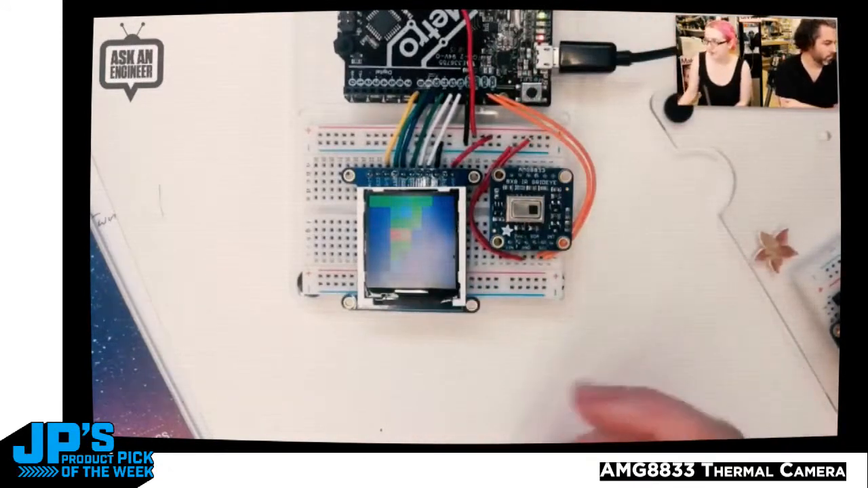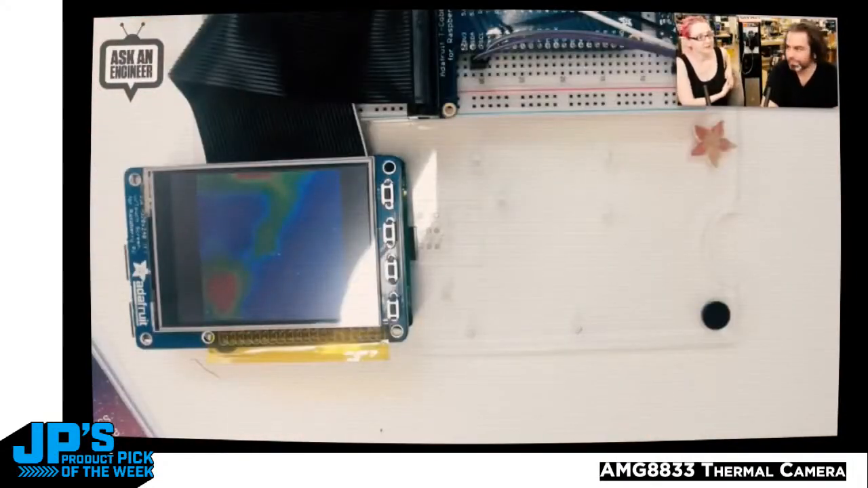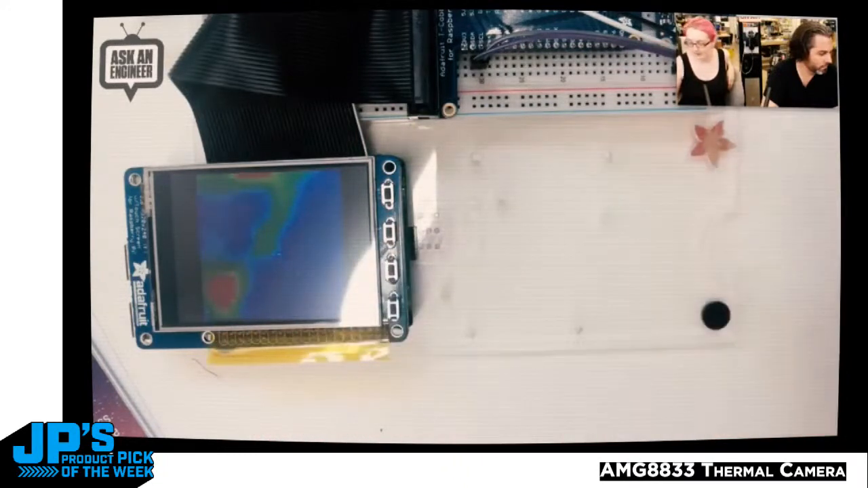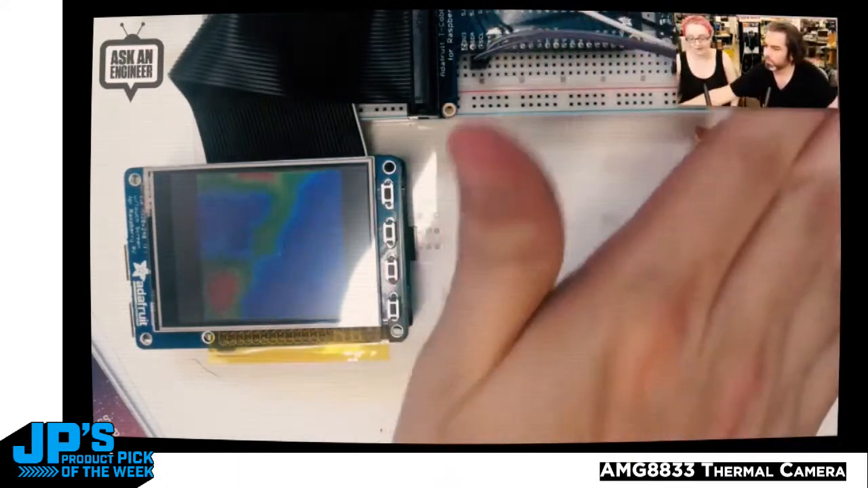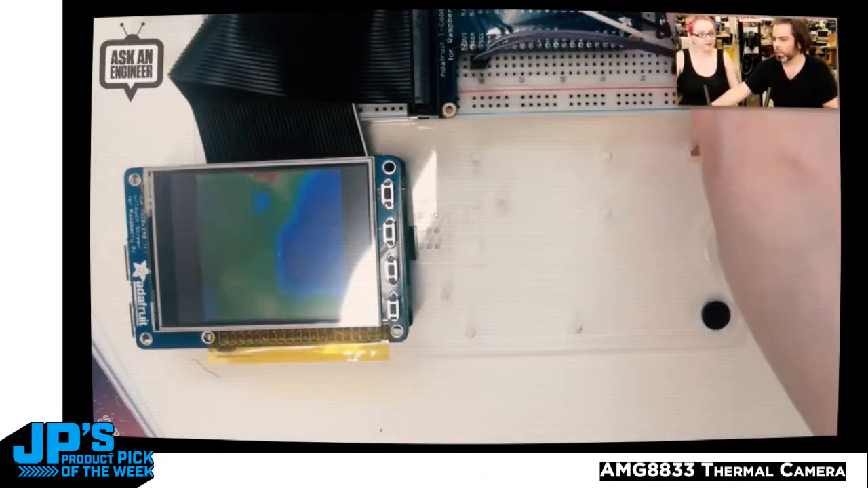It's pretty good. If you're willing to use a Raspberry Pi, or probably just a more powerful microcontroller, you can use the filtering capabilities that are built into Python using SciPy to do bicubic averaging. And so you take the 64 points, but you can turn it into 124 points. So you can get a lot higher precision if you can move your fingers, and you can actually see individual